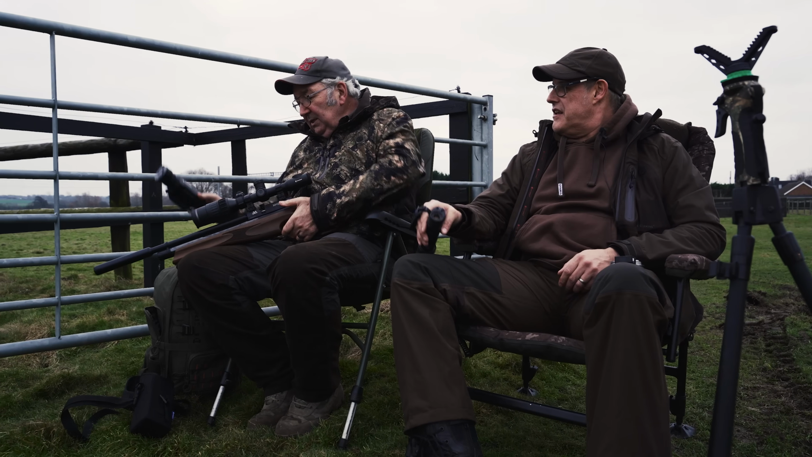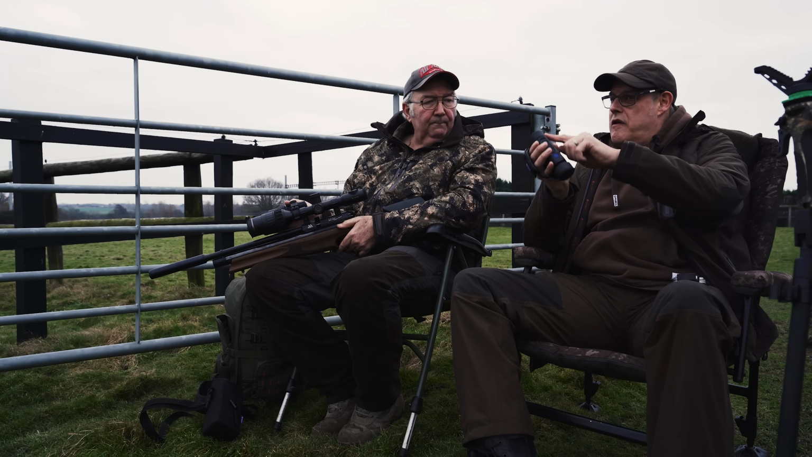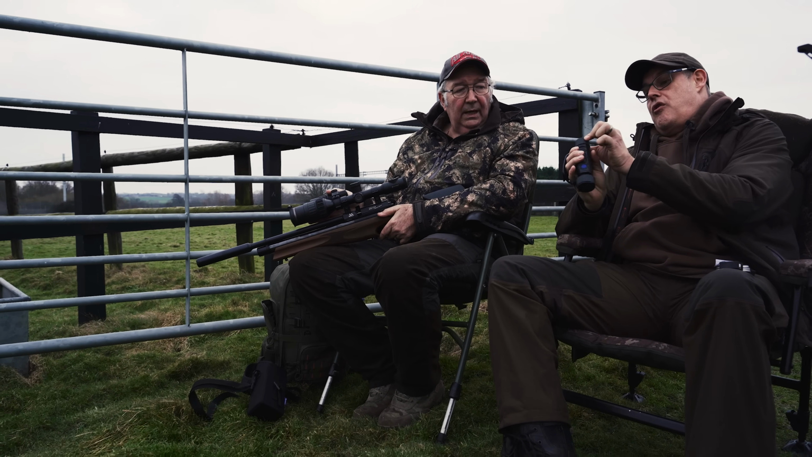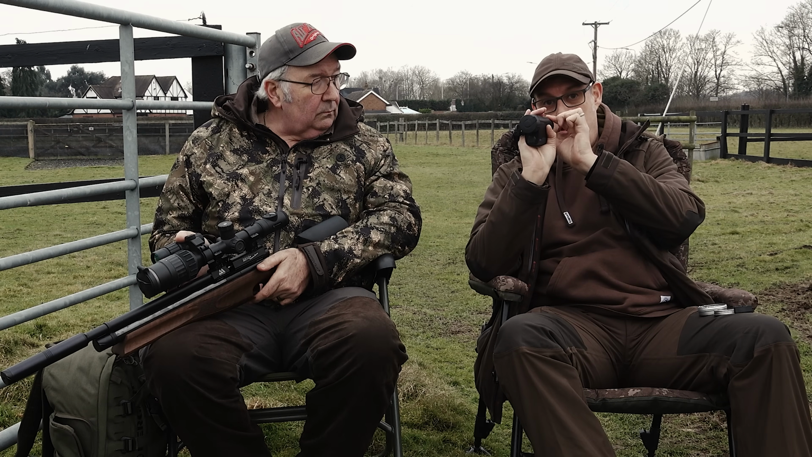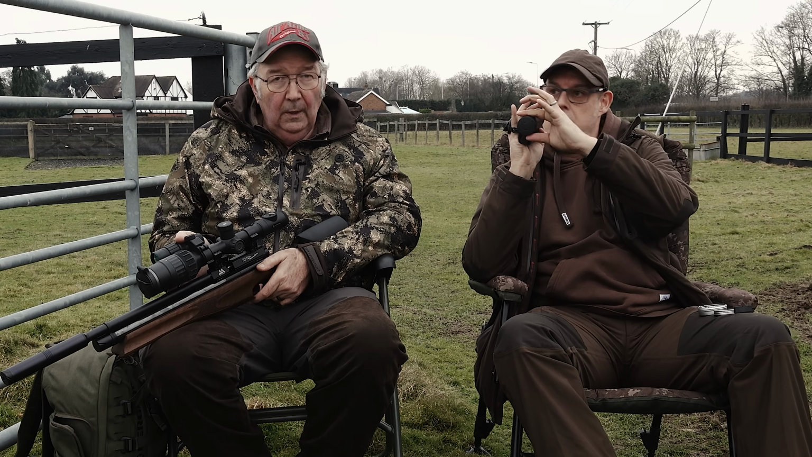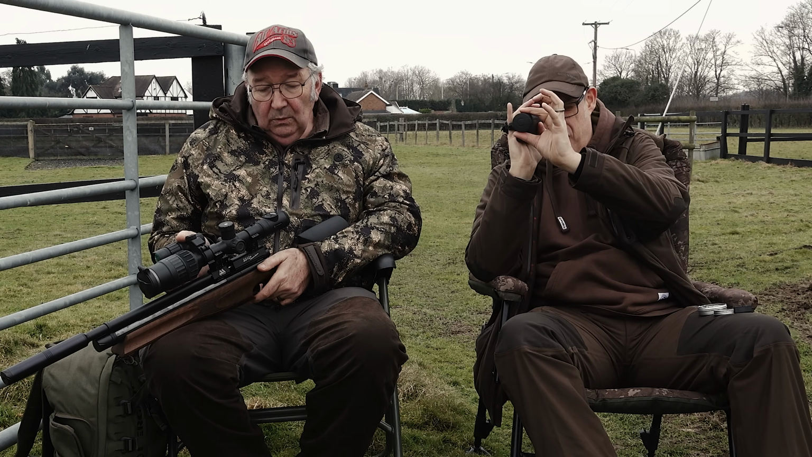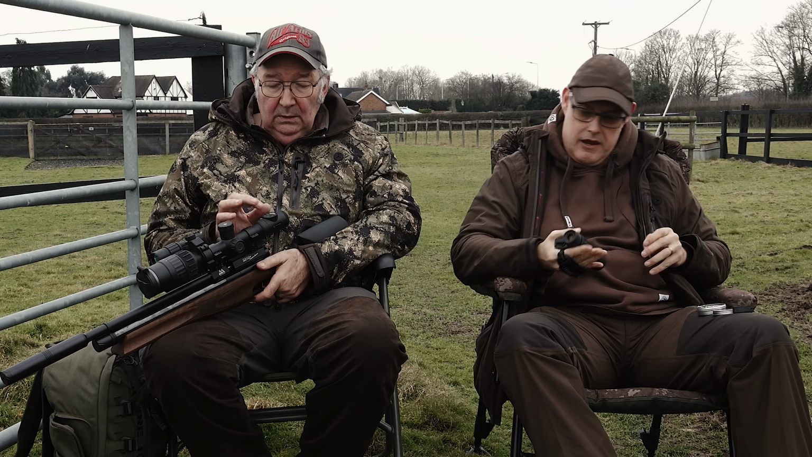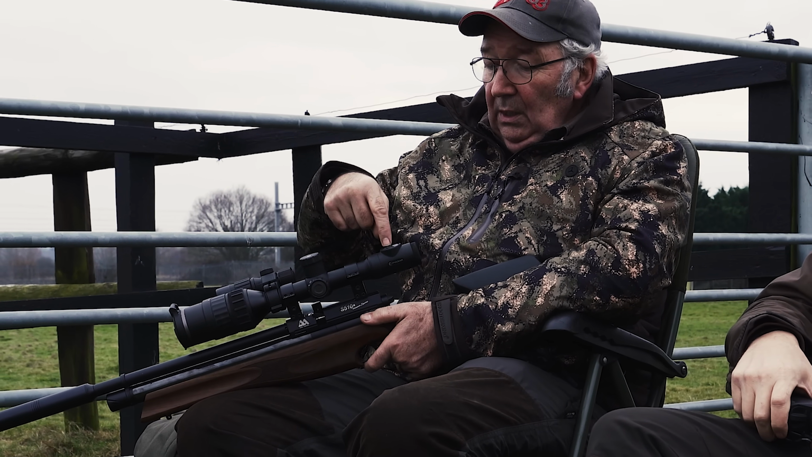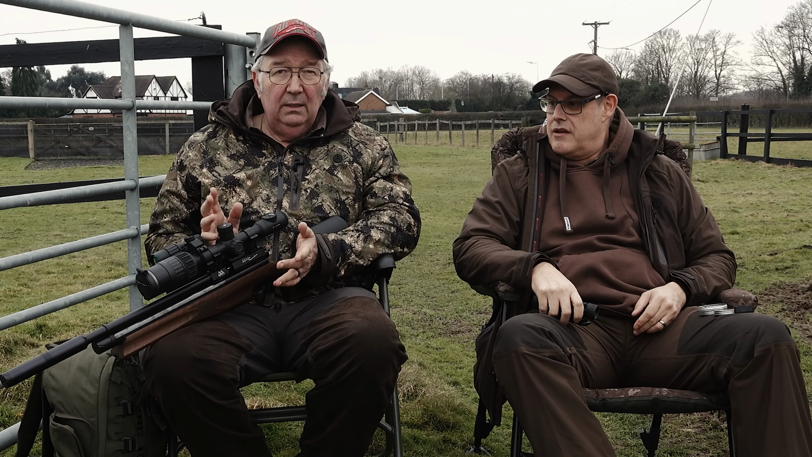Mention as well, Terry, that all of these spotters are exactly the same as the scopes. You've got focus for the reticle, and you have got reticles on these spotters, and then you've got focus at the front as well, which is basically like a parallax adjustment, and it focuses in exactly on what distance you're looking at. If anyone's intimidated by that, that's just a power switch, a recording button, and magnification. Once it's set up inside, that's all it is.